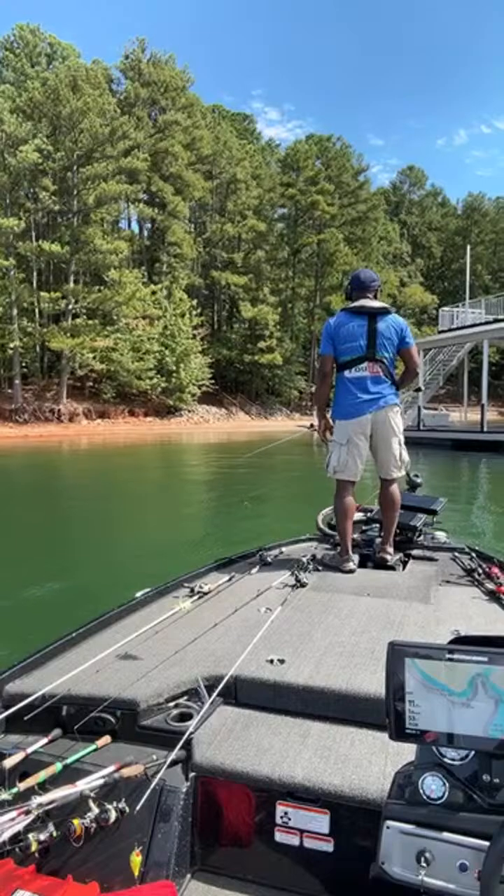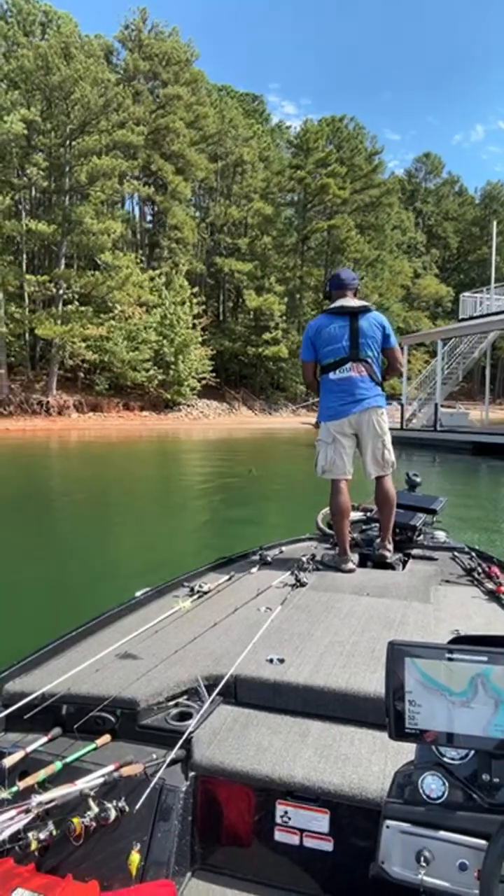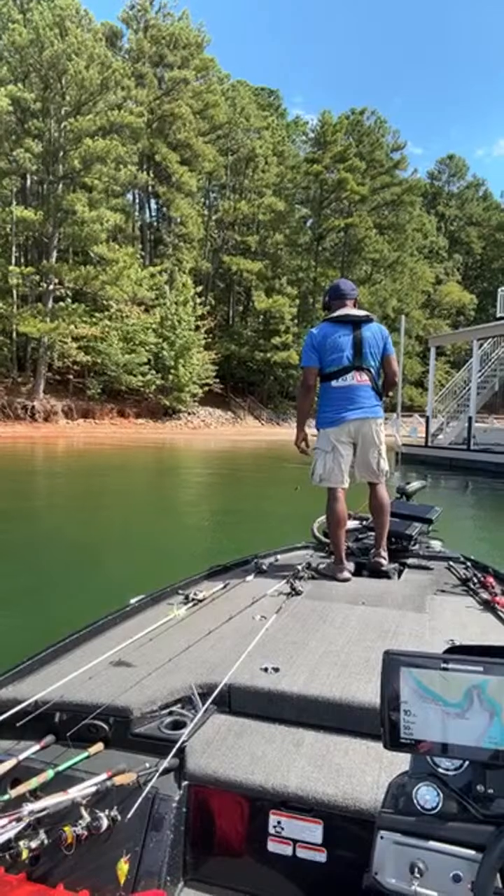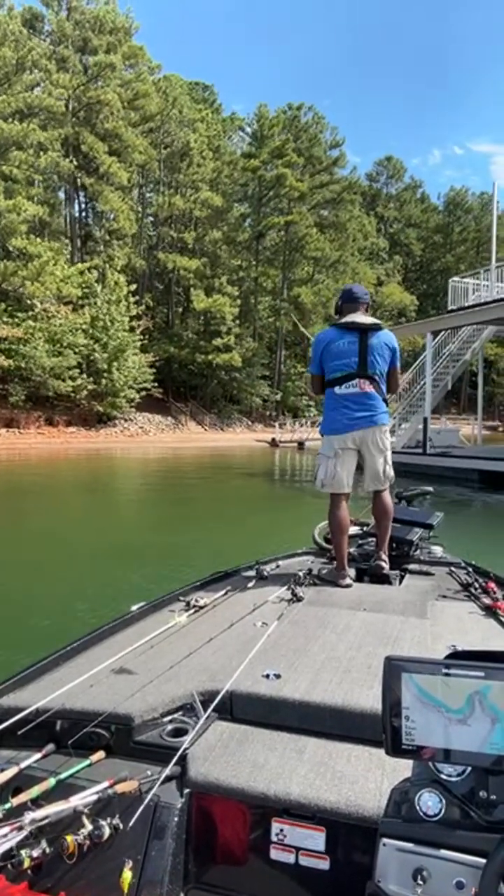And these docks are kind of shallow. We're sitting in 8 feet of water right now. Shallow docks, to me, a lot of time indicates largemouth. So I'm going to see if I can skip this right under that little area.